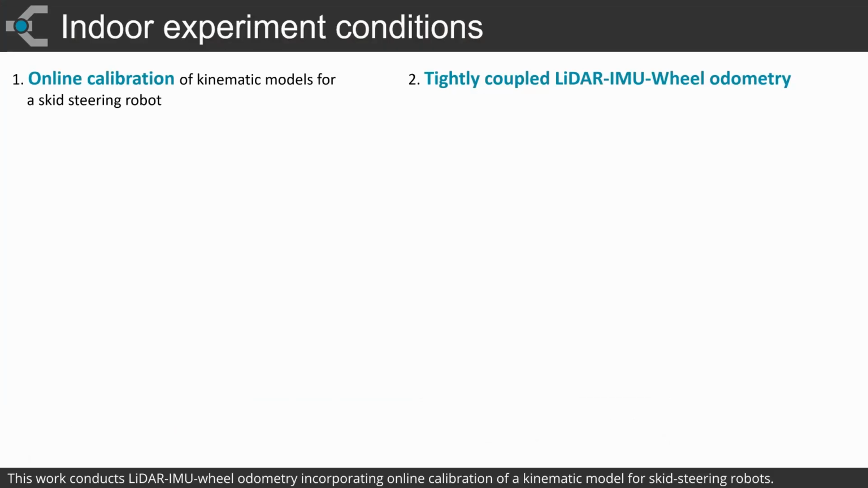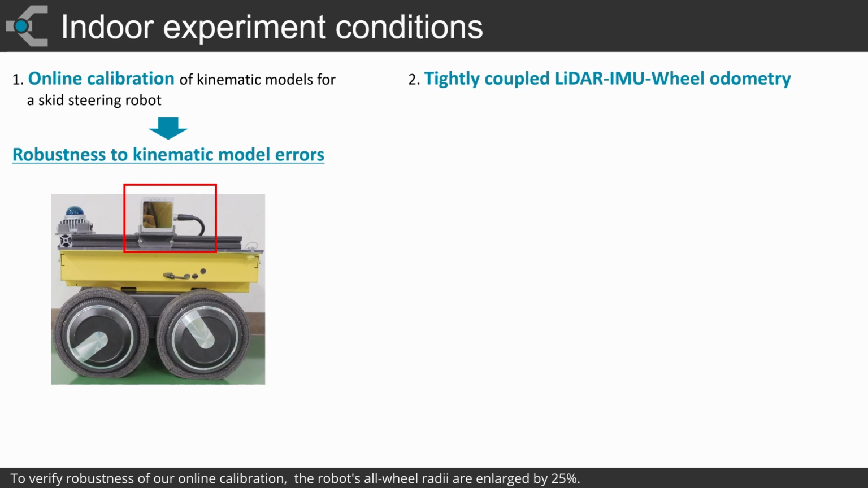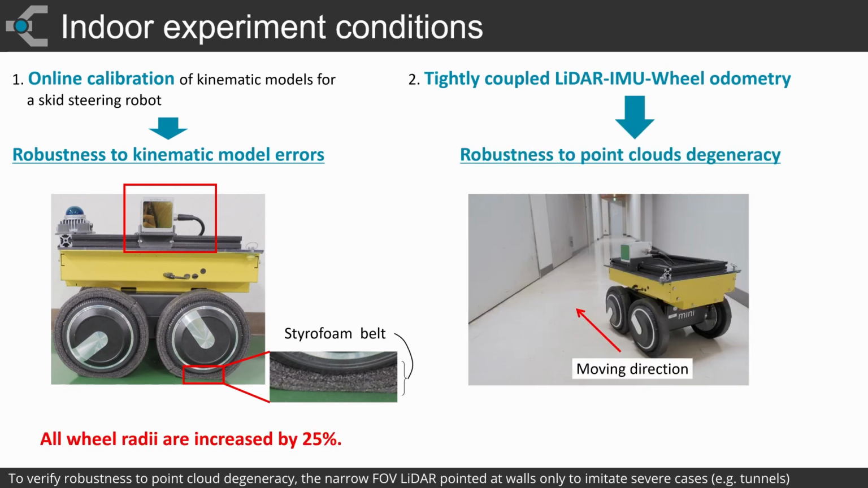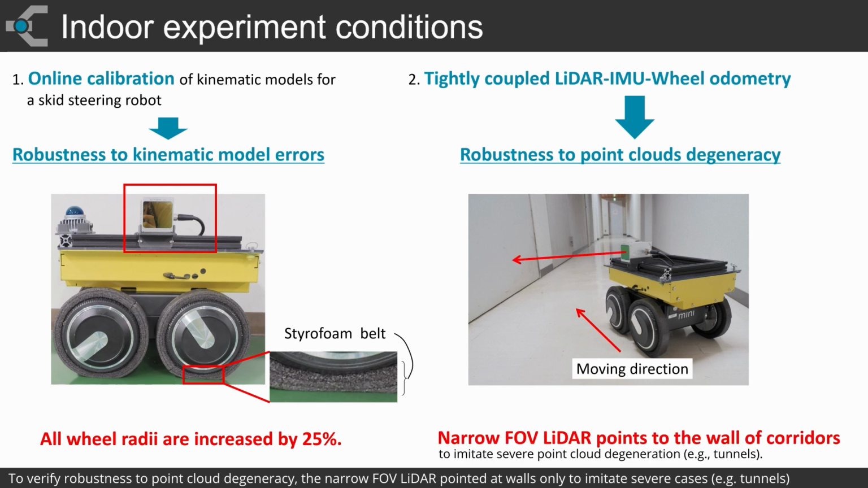This work conducts LiDAR-IMU-Wheel Odometry, incorporating online calibration of a kinematic model for skid steering robots. To verify robustness of our online calibration, the robot's all-wheel radii are enlarged by 25%. To verify robustness to point cloud degeneracy, the narrow FOV LiDAR pointed at the wall only to imitate severe cases such as tunnels.